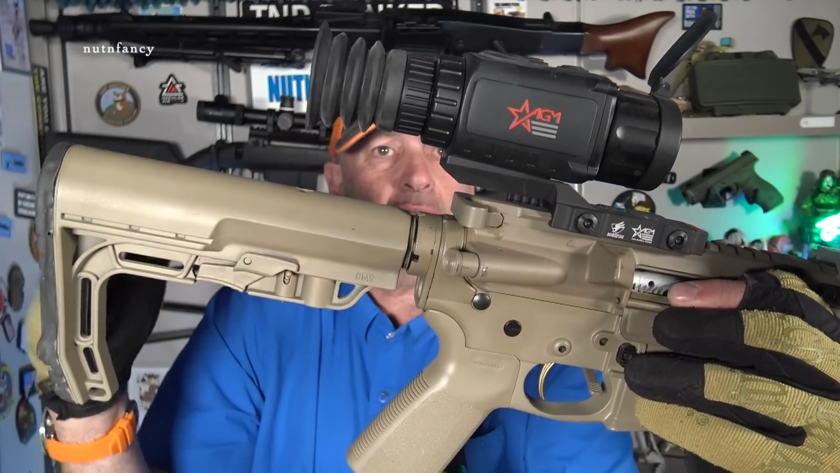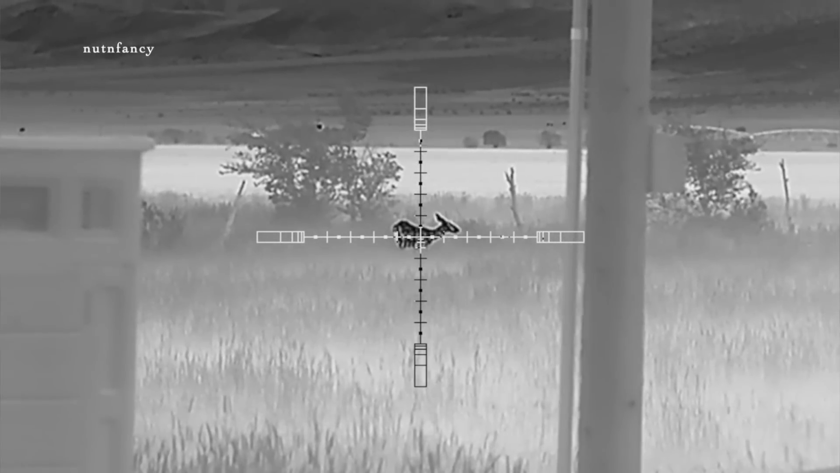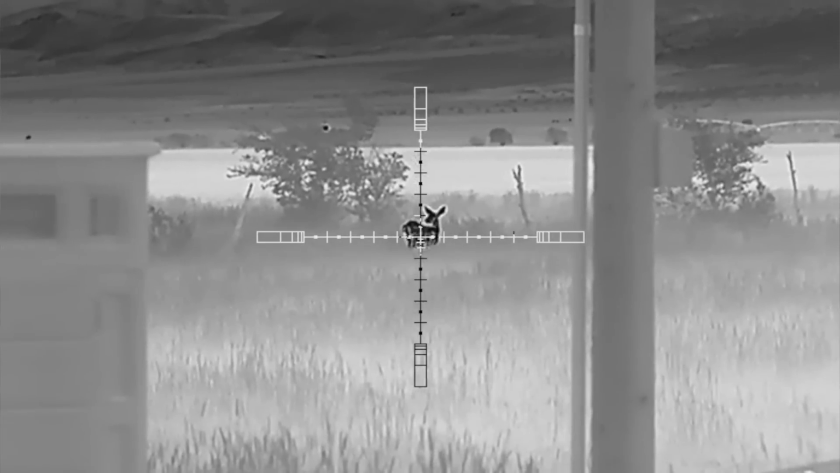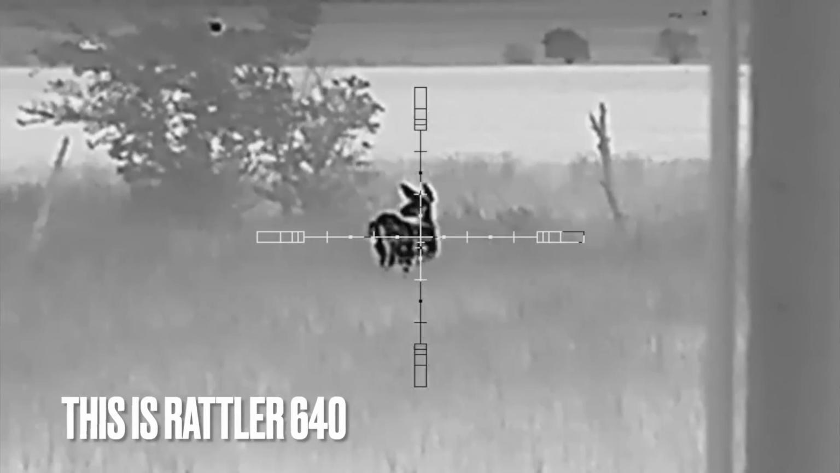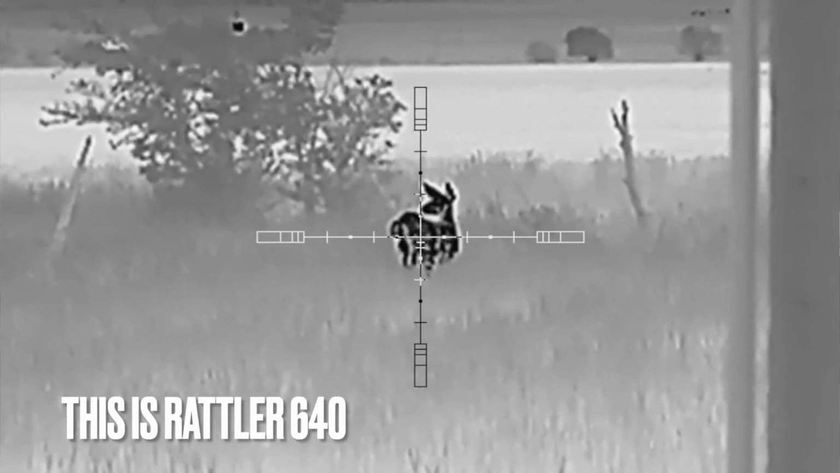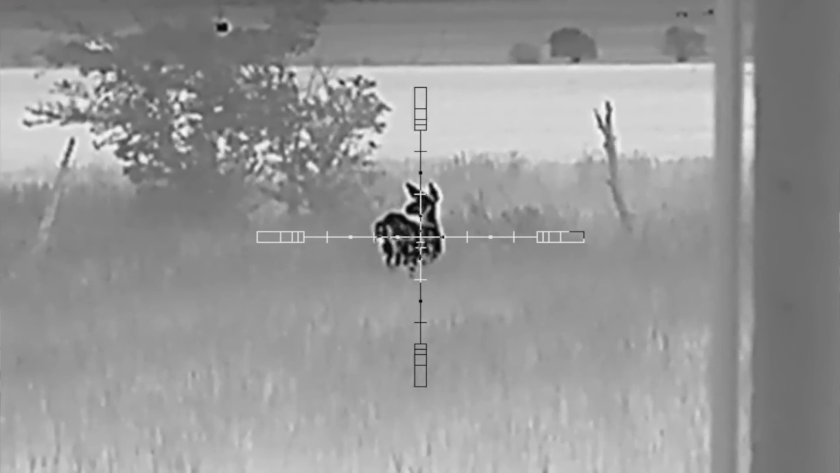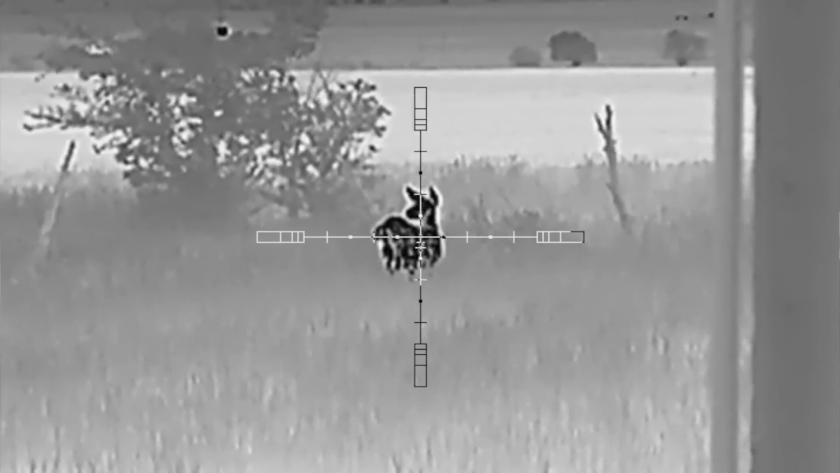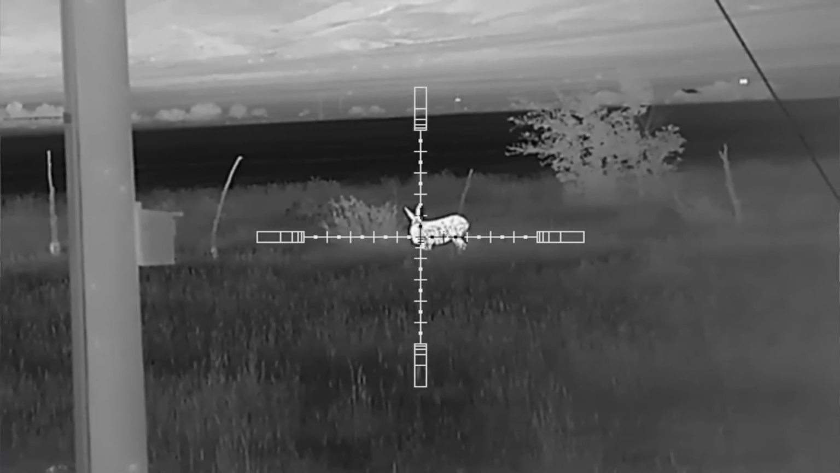That being said, I didn't shoot the 256, but Sean the TNPr has a 384, and I looked through his, I shot his, and that'll be adequate for, I think, most dudes. Again, if you have the money, go with the 640. You will be so happy you did. Okay, waterproof, rugged, 3-year warranty. That's an awesome thing from AGM Global.